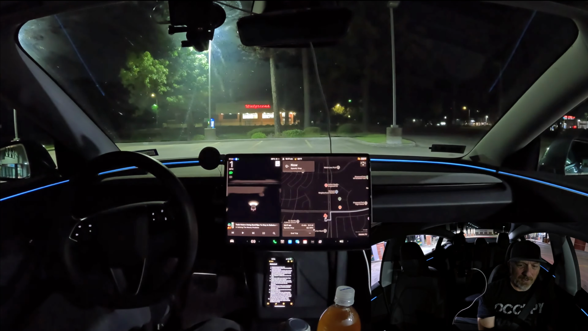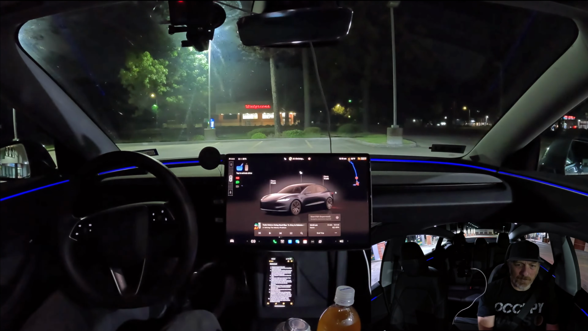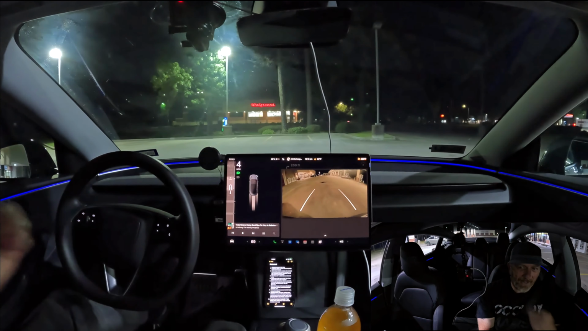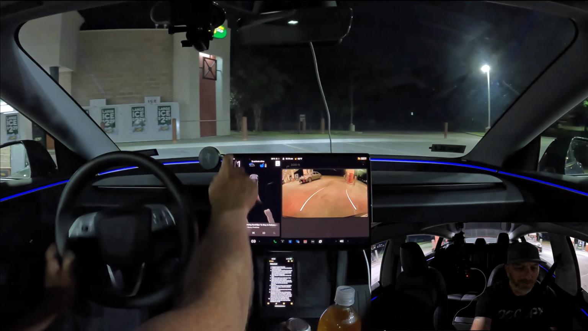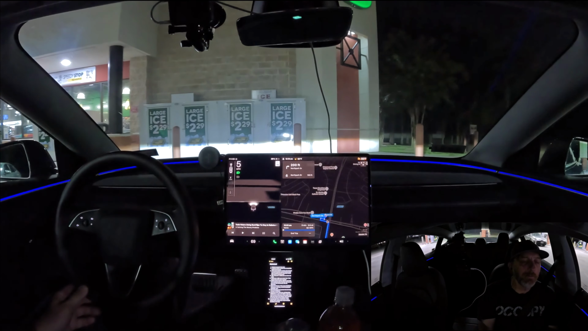Yeah, I think it's just going to give up. All right, let me go ahead and help it park. Let me back up here. See, that functionality is just not there yet, and it's hit or miss, but that is okay because we already knew that. Let me get parked in here.